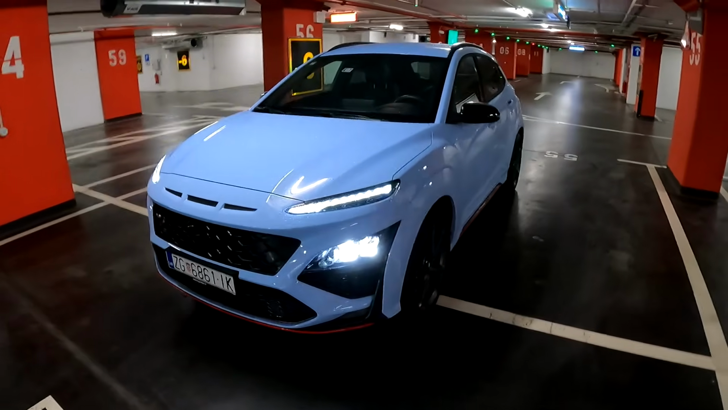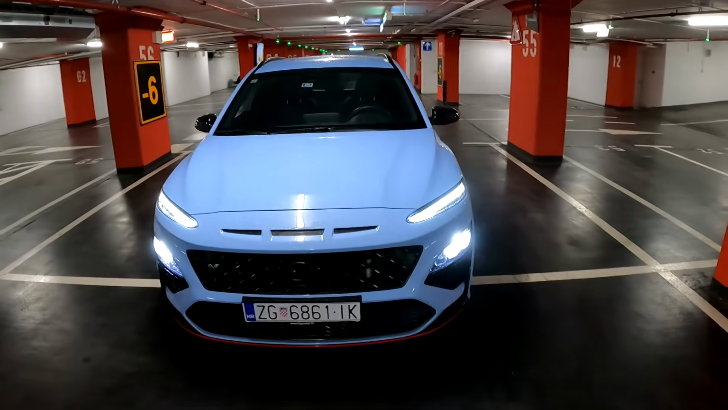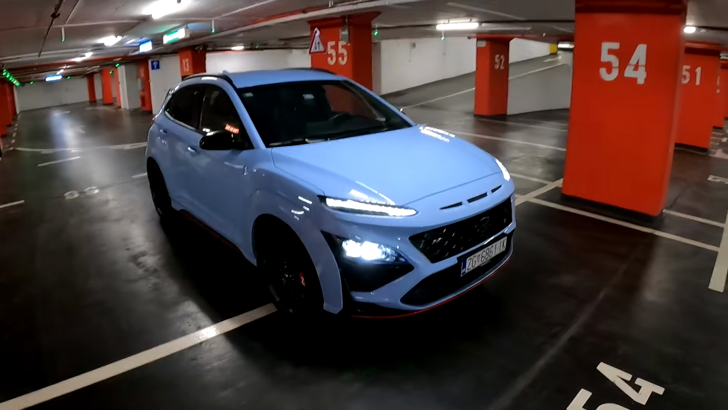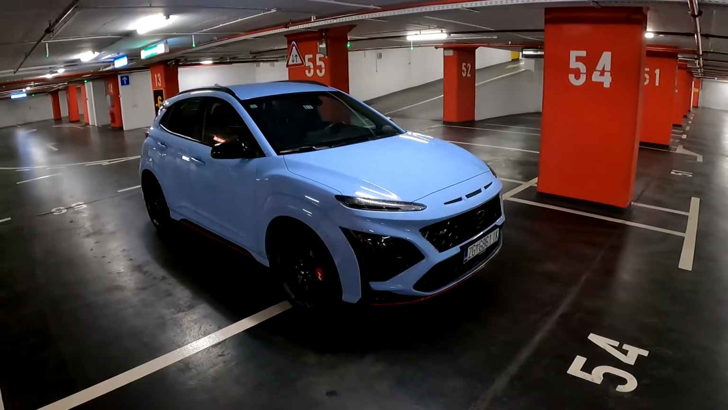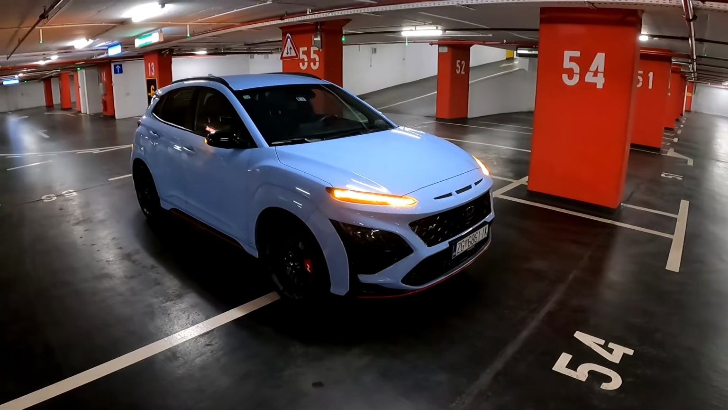Today I am taking you on a night point of view drive with this very special car. It's the new Hyundai Kona N, top of the line model, the N model with 280 horsepower. We have the 2-liter turbocharged engine, and as you can see we also have the very impressive design.